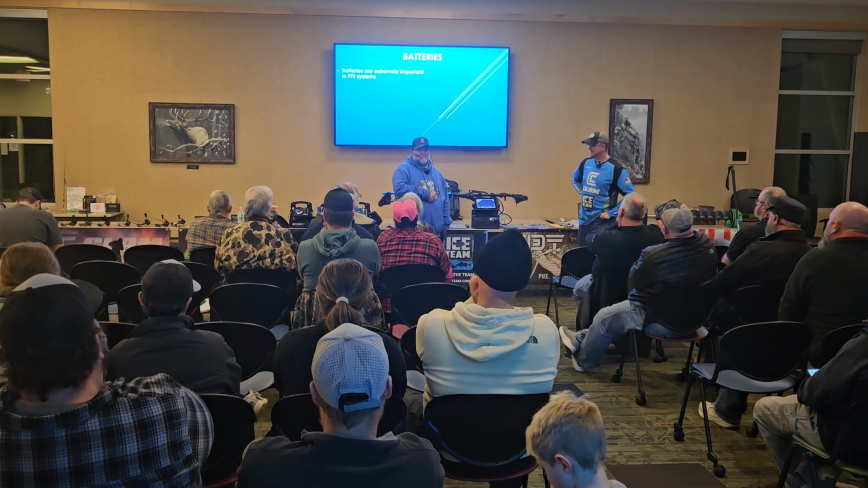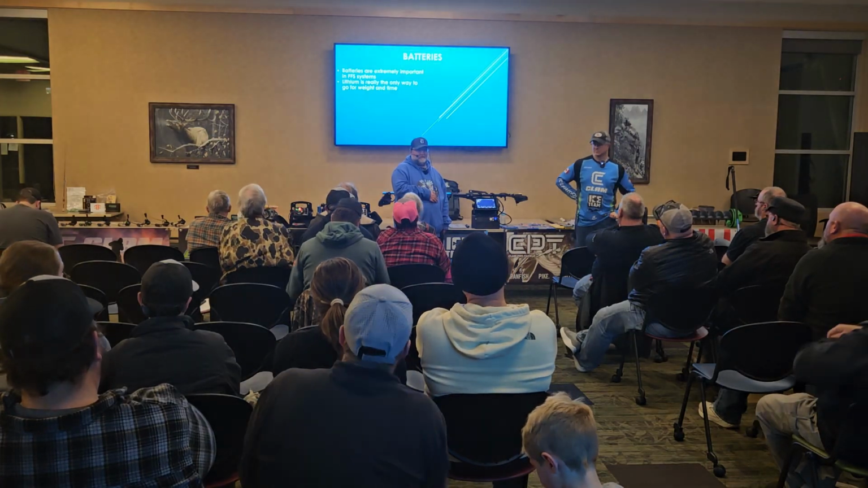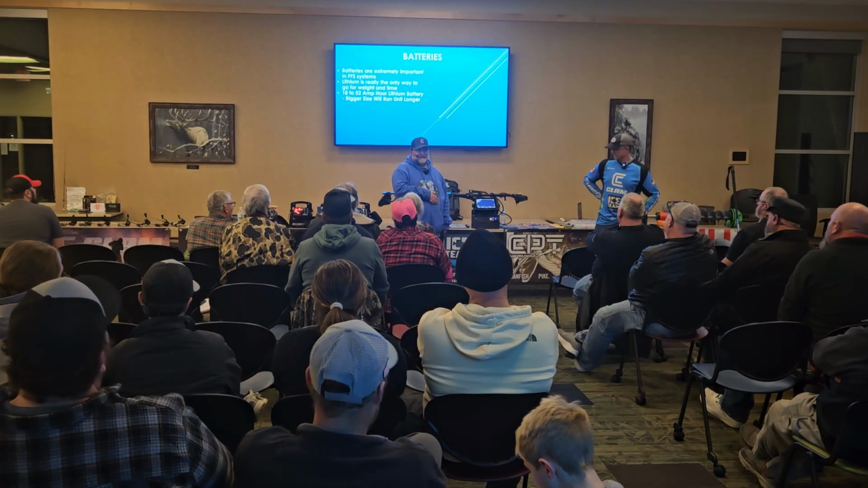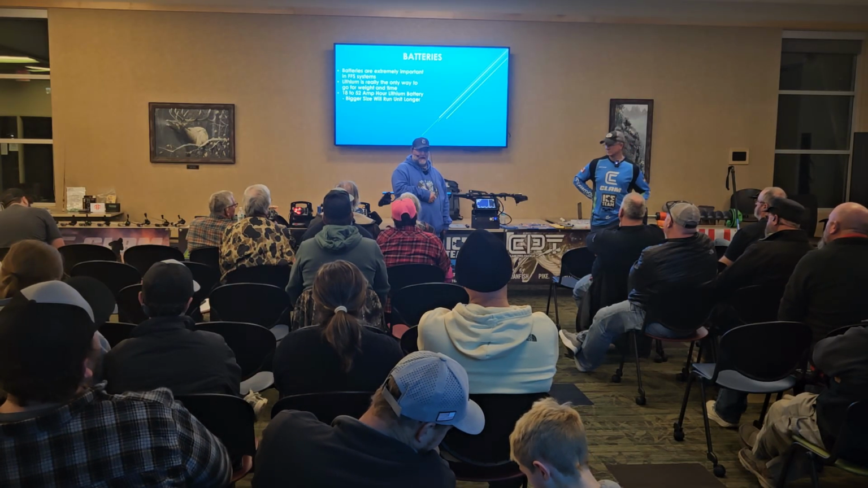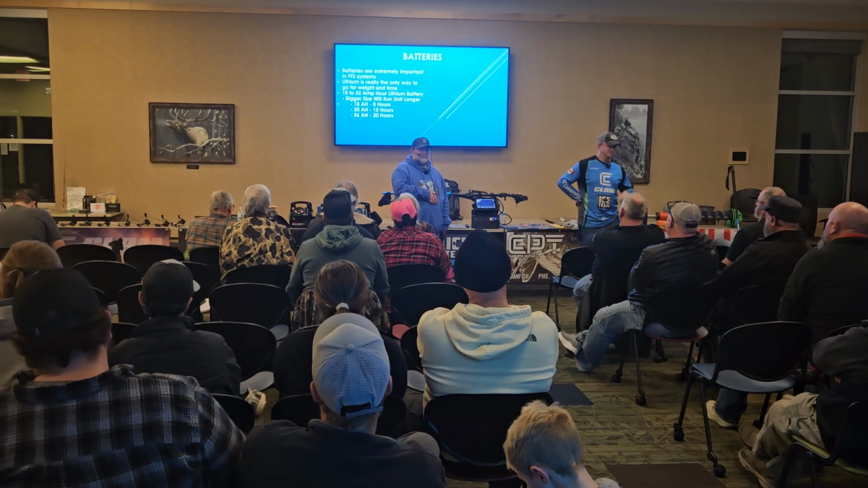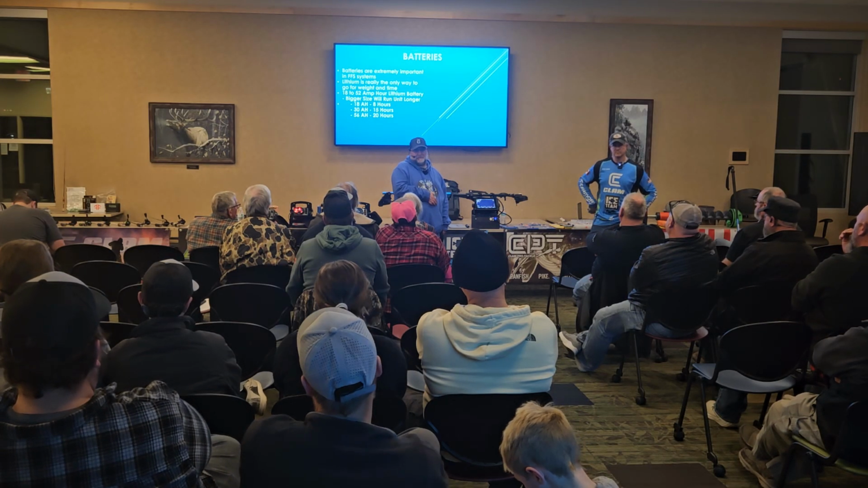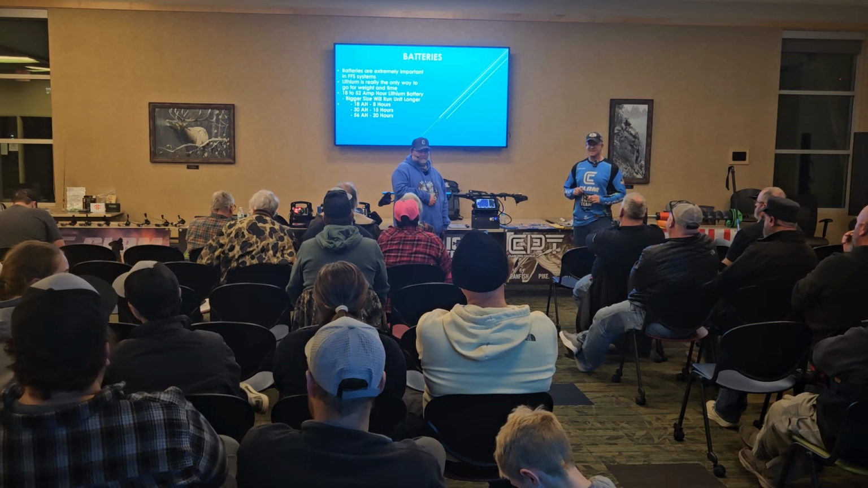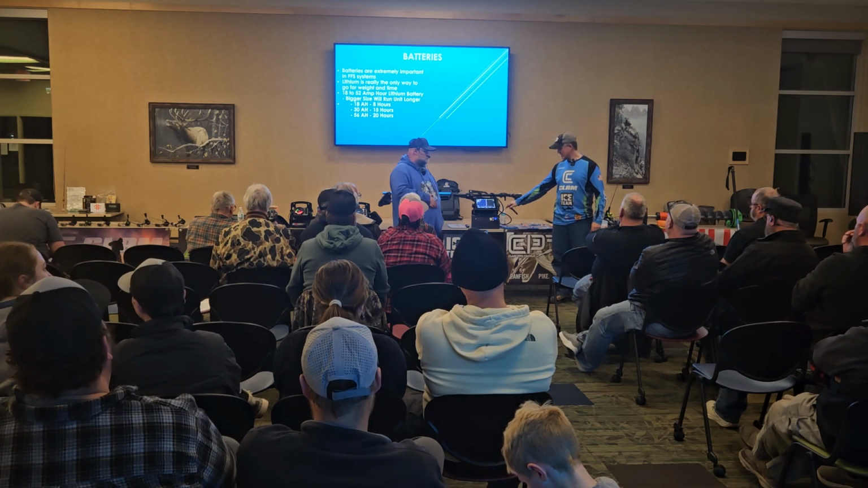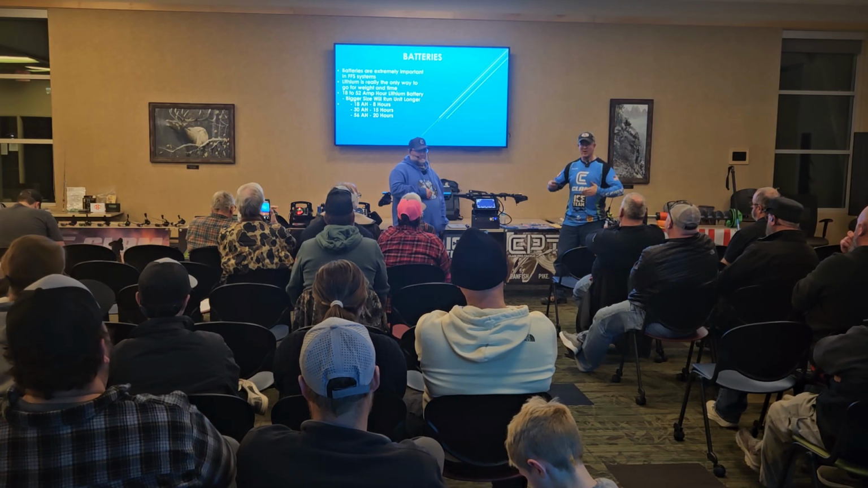Batteries are an extremely important part of the forward facing system. Lithium is really the only way to go for weight and time. 18 to 52 amp hour lithium battery. A bigger size will run the unit longer. 18 is 8 hours, 30 is 15 hours, and 56 would be 20 hours. It depends on what you're using as well. Like if you're on the Live Scope, the bigger screen has a black box. It uses a lot more power. So you're going to want the bigger battery to keep you going longer.